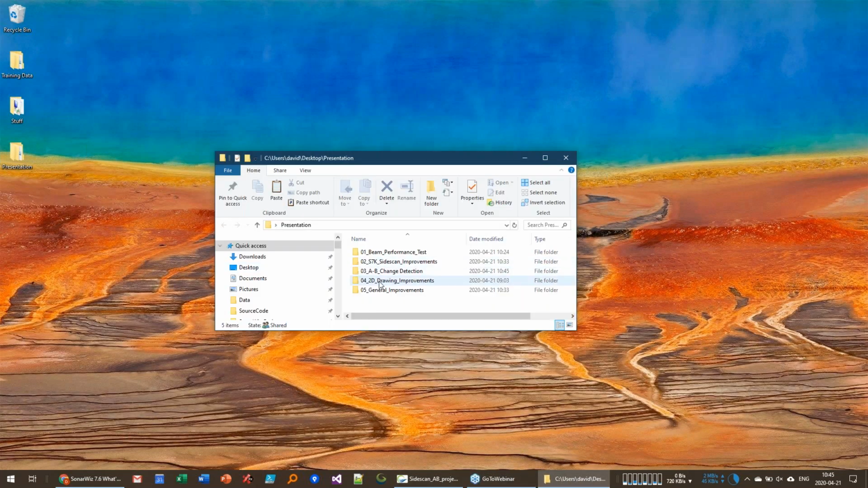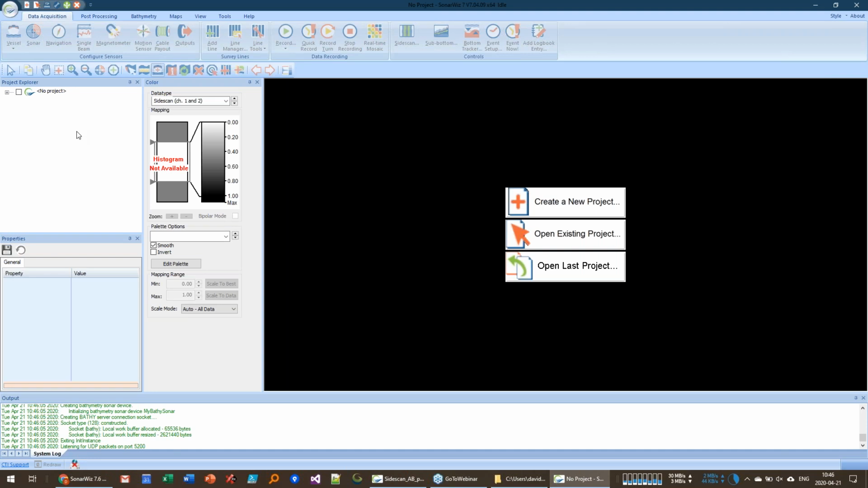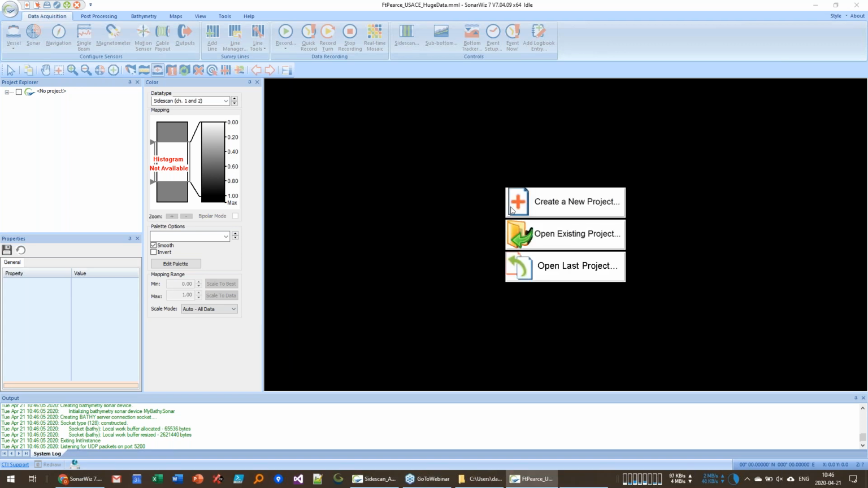And I've got a special little link here. So I go to SonarWiz 7.4. This is an old version that came out, I think, in November of last year. What I'm opening up is a bathymetry data set that has about 193 track lines in it, and it's about 8 gigabytes of data on the disk drive. Okay, so we'll open this up.